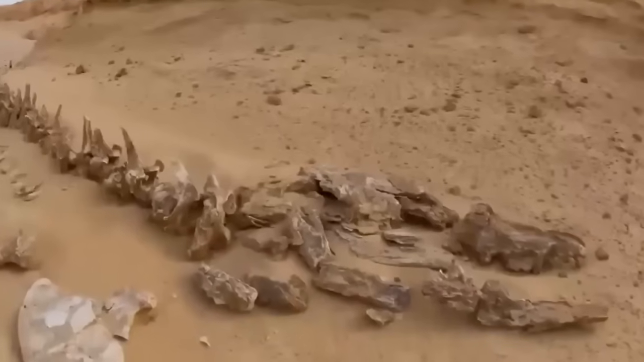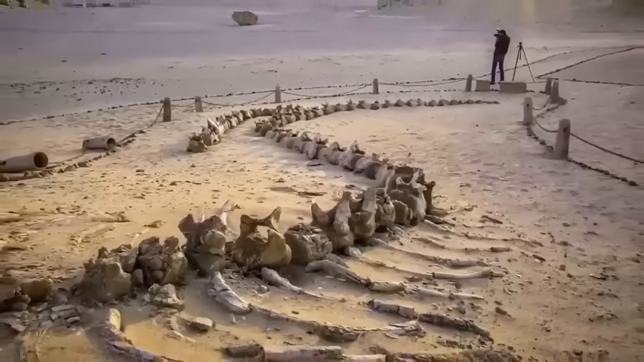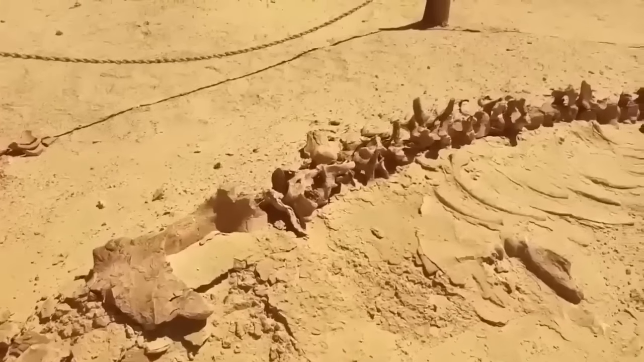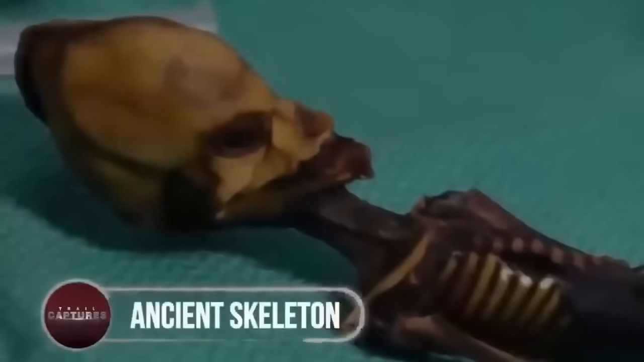While folks were baffled, how could it be possible? According to investigators, it may be possible that in ancient ages, it was a result of a mass beaching, in which the whales and dolphins willingly strand themselves on land and die. And when the ocean moved further away, they may have been buried in the sand. Ancient skeleton.